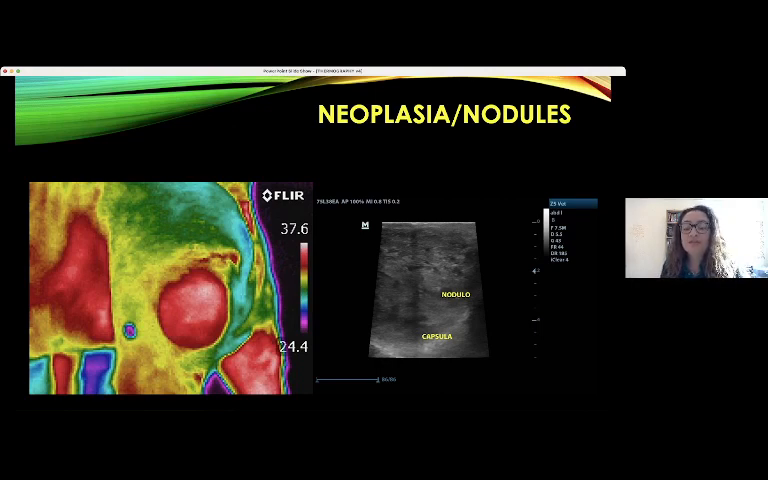In the thermography it is very clear to see the extension of the inflammation, of the alteration, and you have the ultrasound exam on the right side that can show us the aspect of this nodule. So in case of nodules, thermography is very interesting to guide the extension of the tissue alteration.